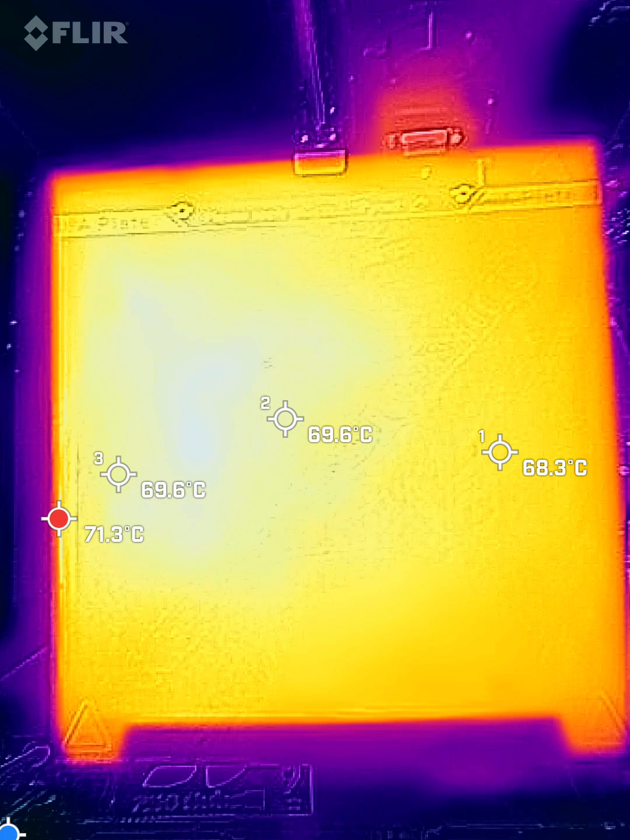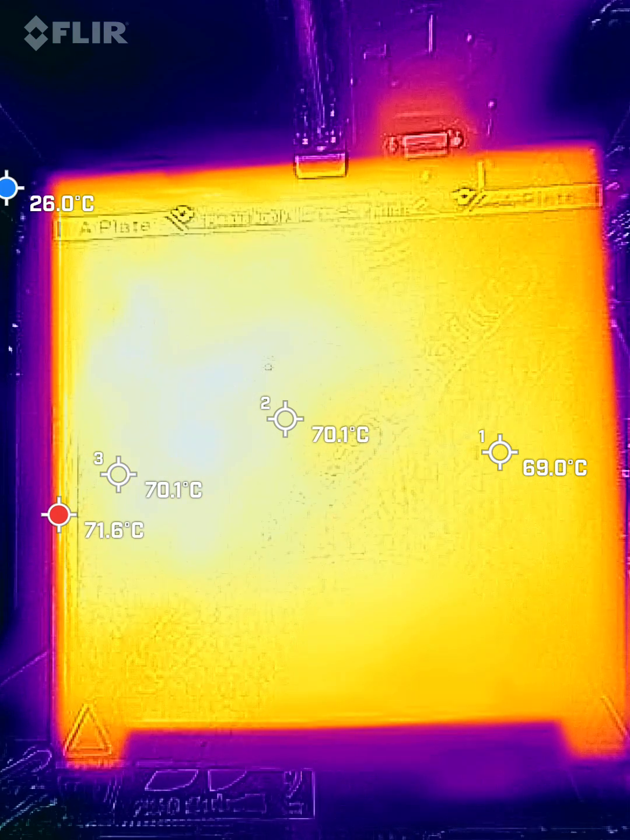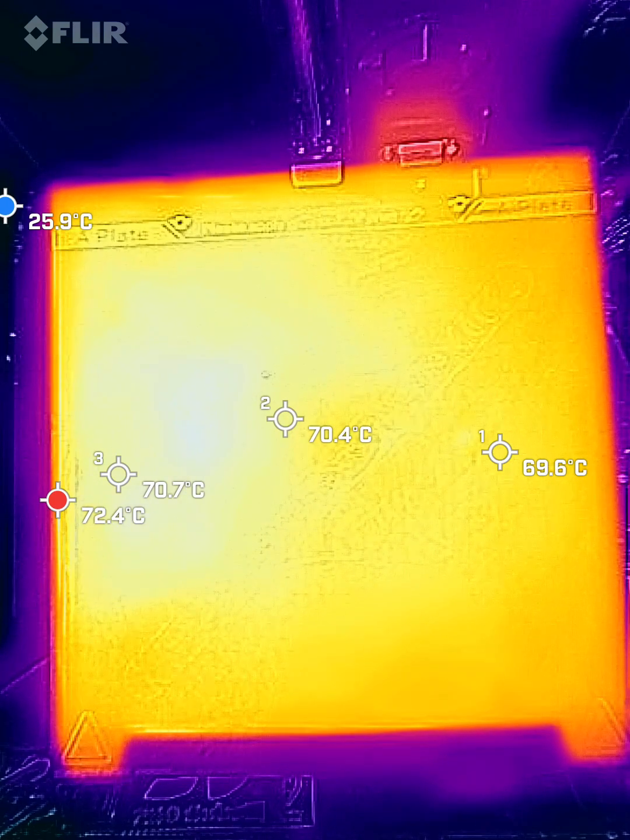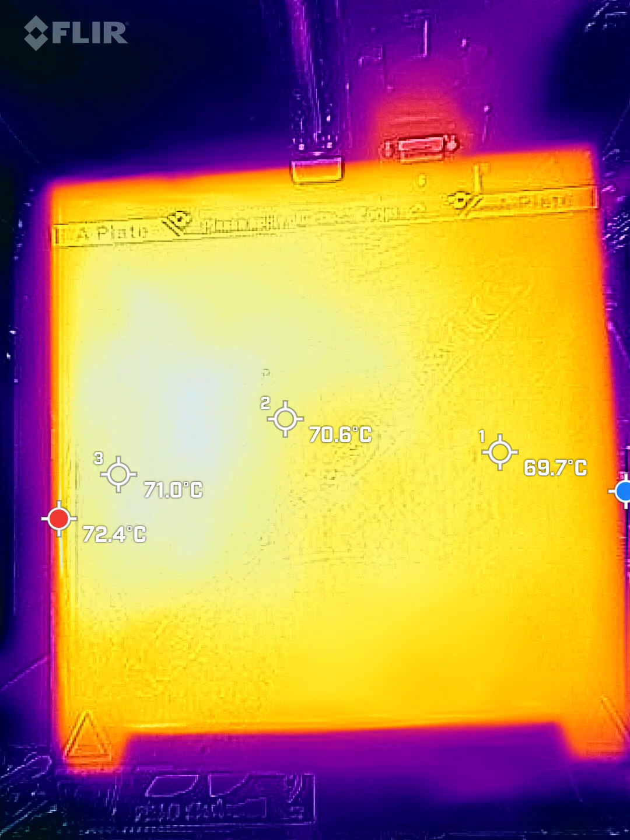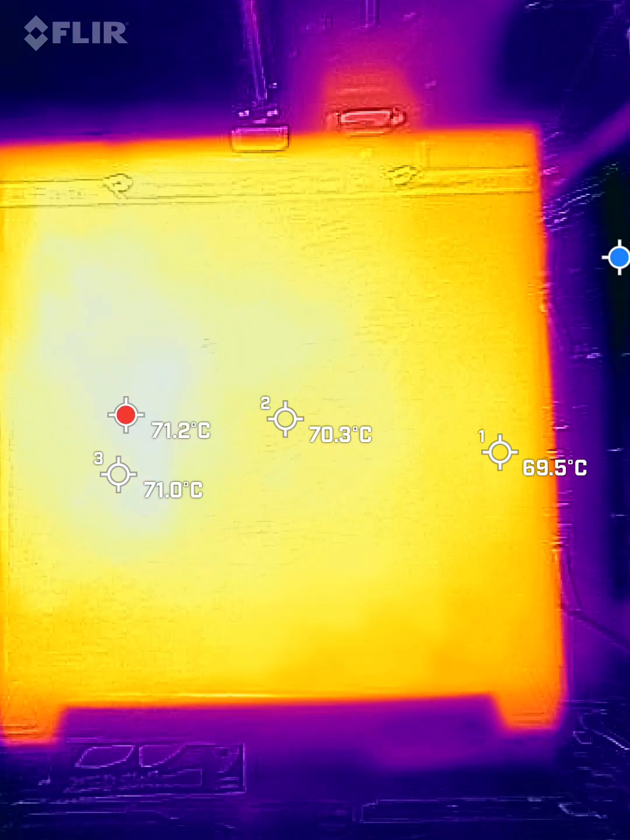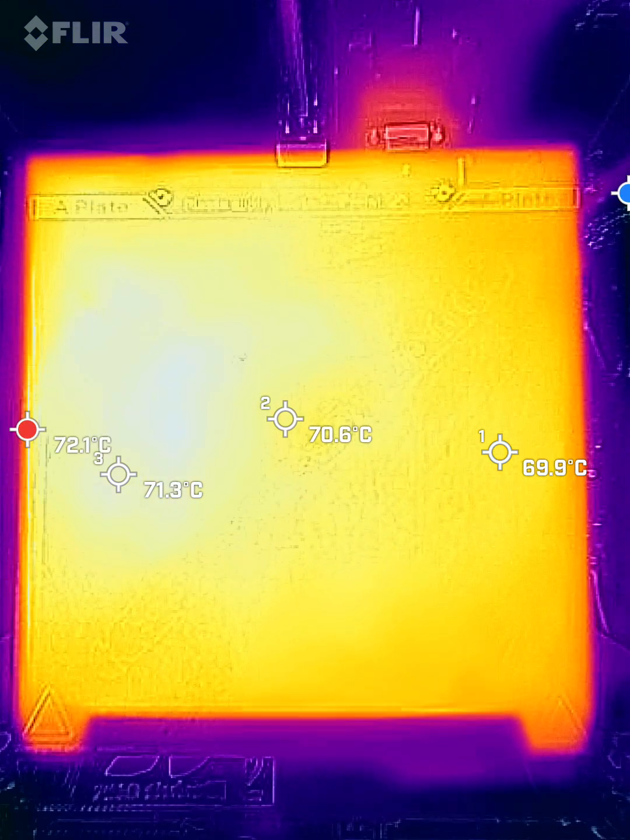So let's just go up to 100. Let's see if it makes it there. And I say that because a couple times when I was printing polycarbonate, sometimes I was trying to print polycarbonate, sometimes I was successfully printing polycarbonate.